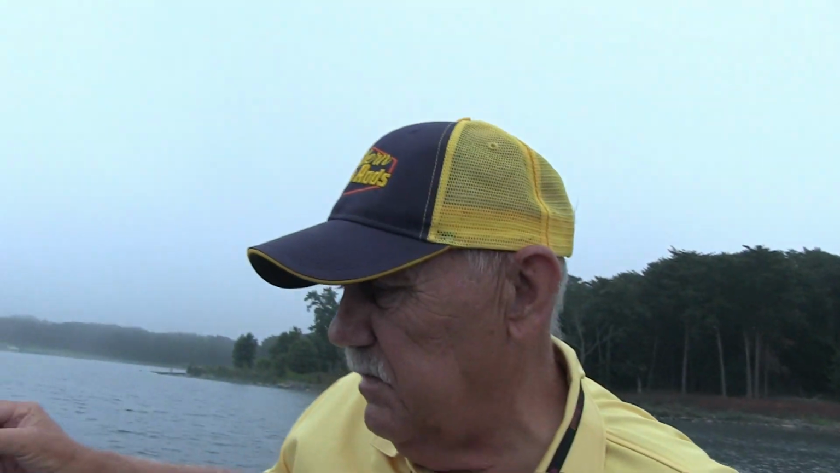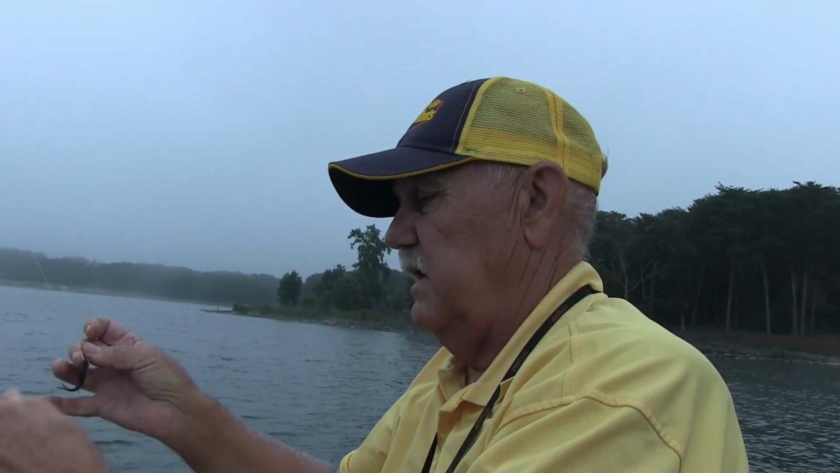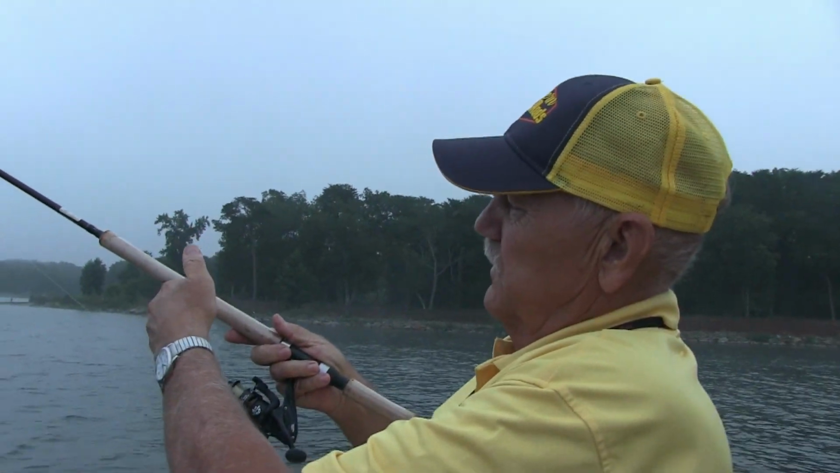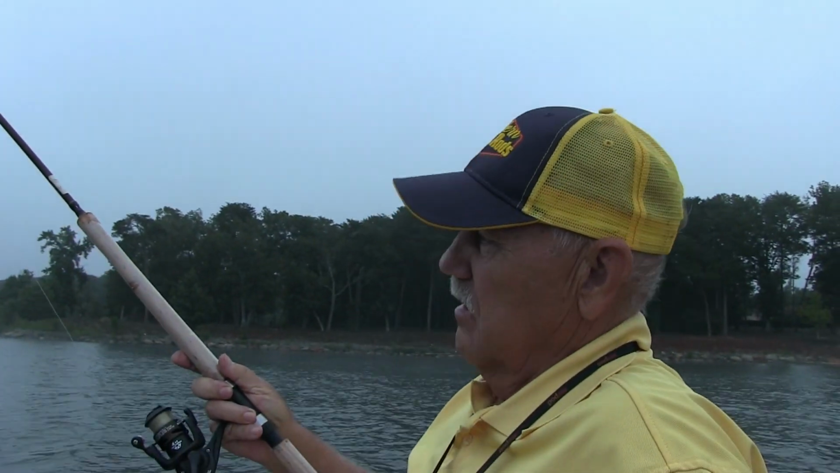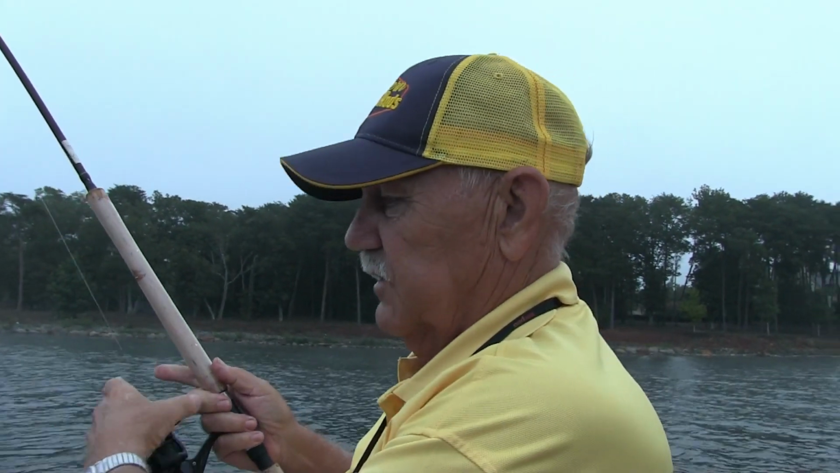Today we're trying to use minnows because it's such a sluggish bite. But what I'm using is my 10-foot stump jumper jig pole and just a little old 500 series reel. That's what we're after today. So let's go try to get us another one.